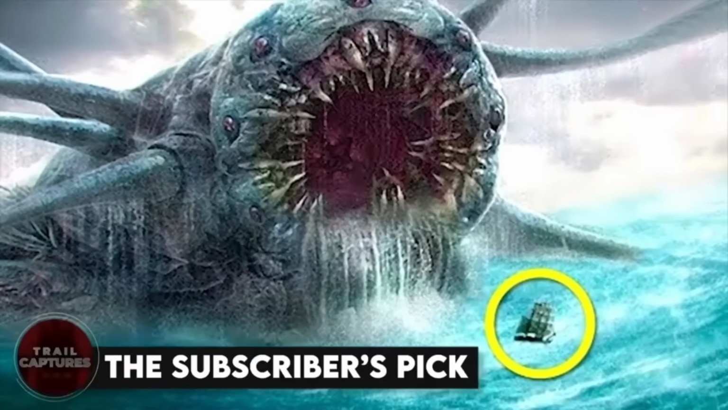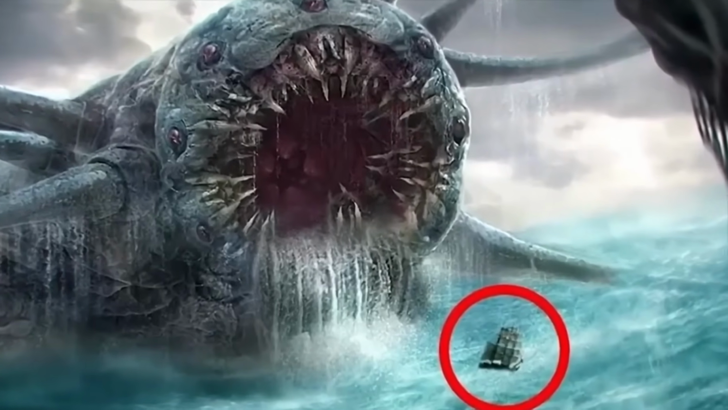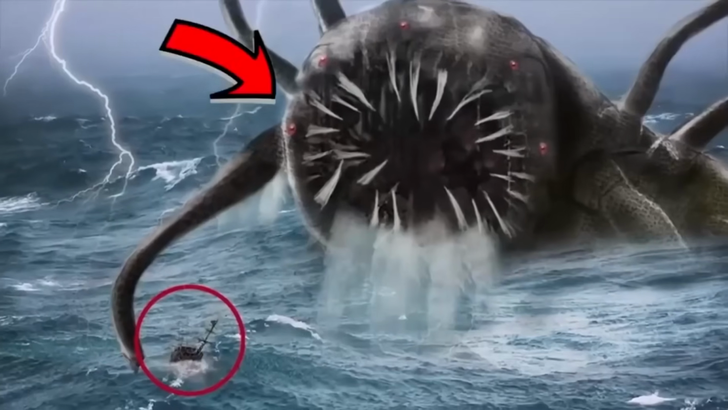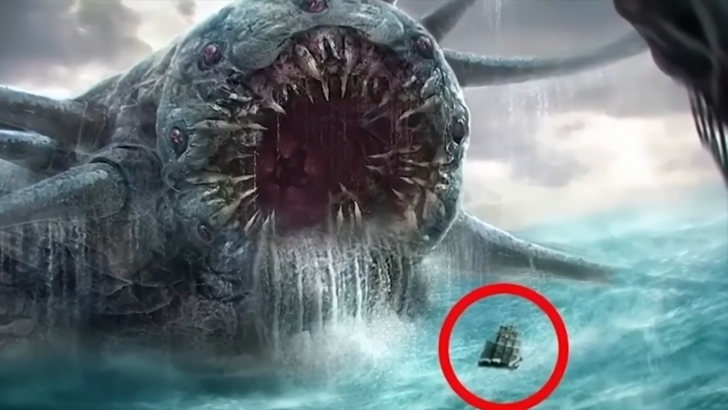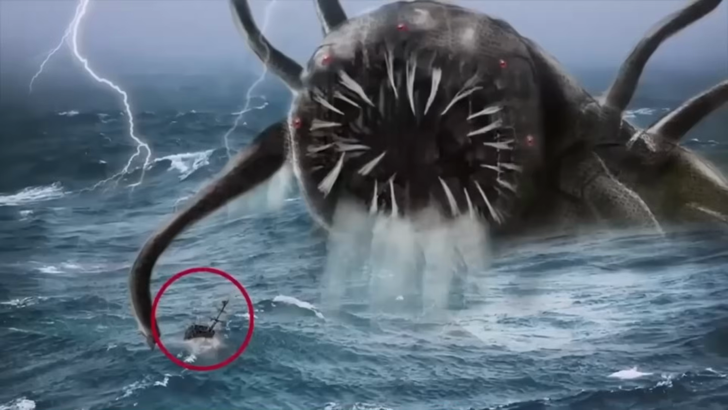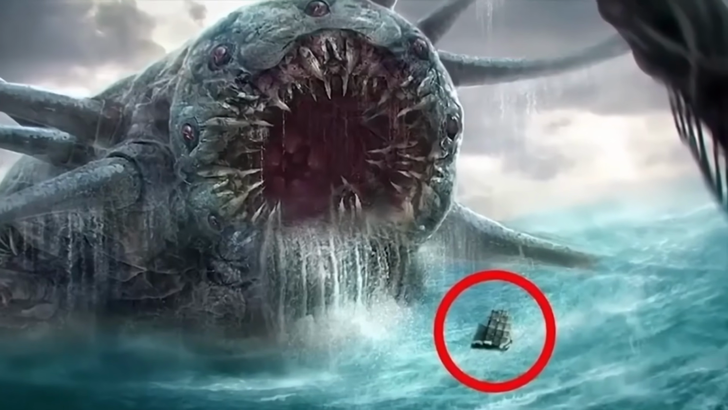The subscriber's pick. This image shows a huge predator of the world of water, with its weird horrifying mask and tentacles showing. We also see a boat nearby for comparison, so we can see how big the creature is. But well, no matter how creepy this may look, it's not real. Instead, it is an image created through Photoshop. Still, with the ocean being only 3% discovered, who knows? Maybe this actually might be real too. What do you guys think about it?